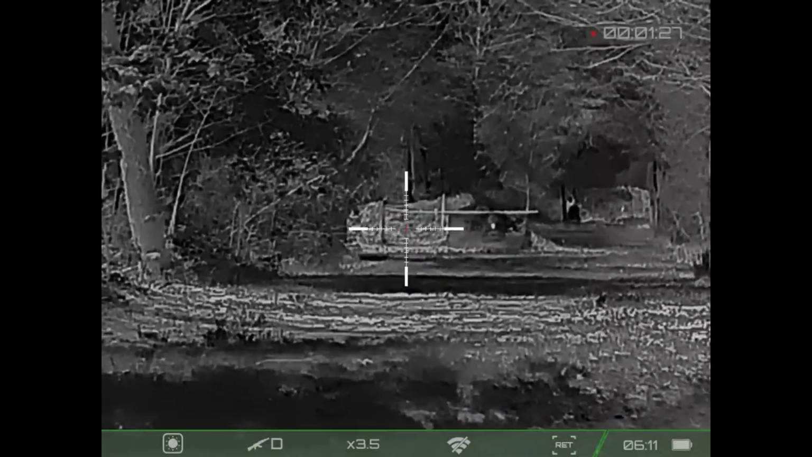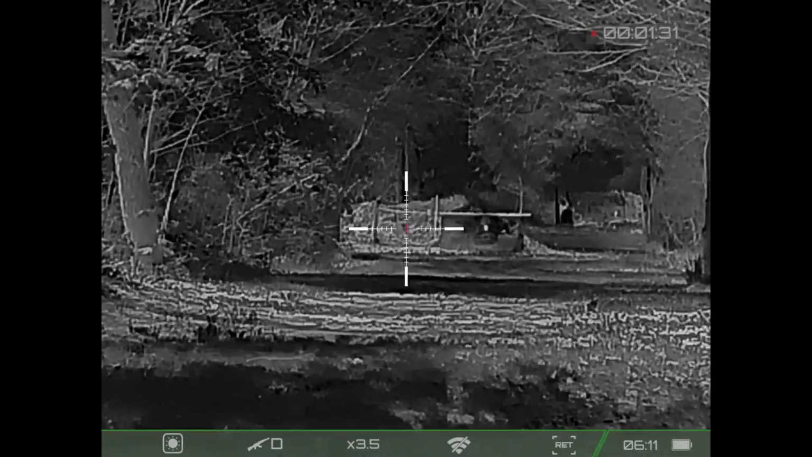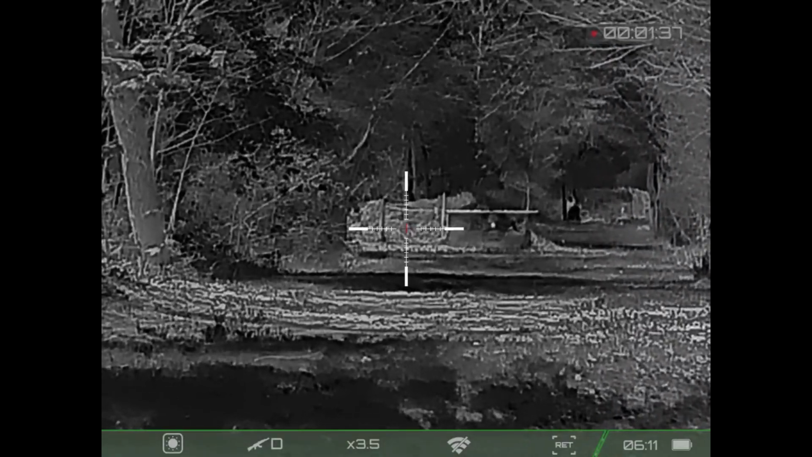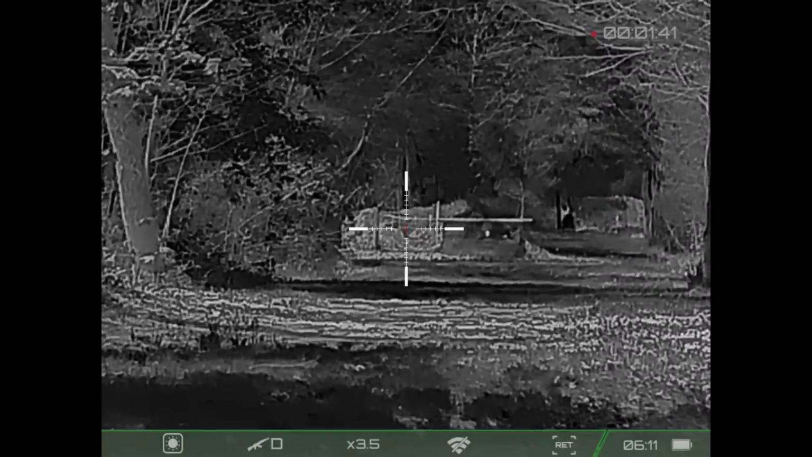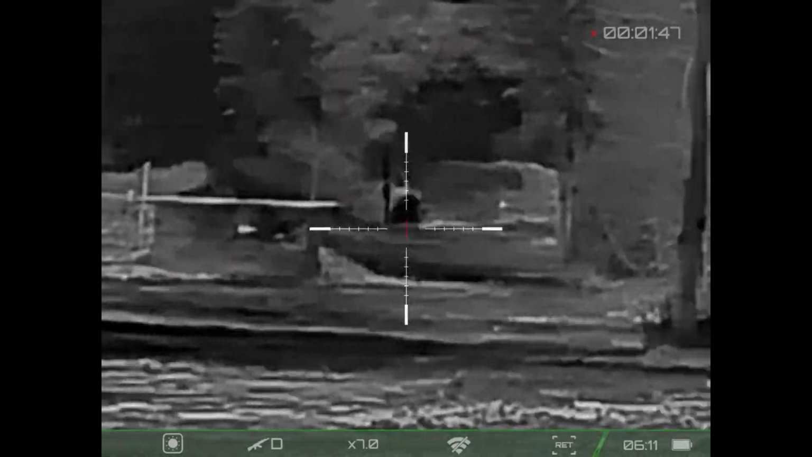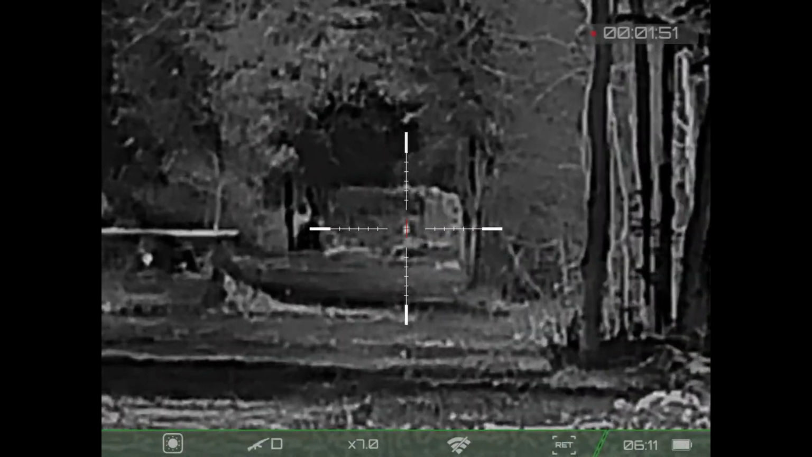And again, I can still make out the target, but it's definitely not as easy without the thermal image, that's for sure. And let's see if we can hit the one back here.